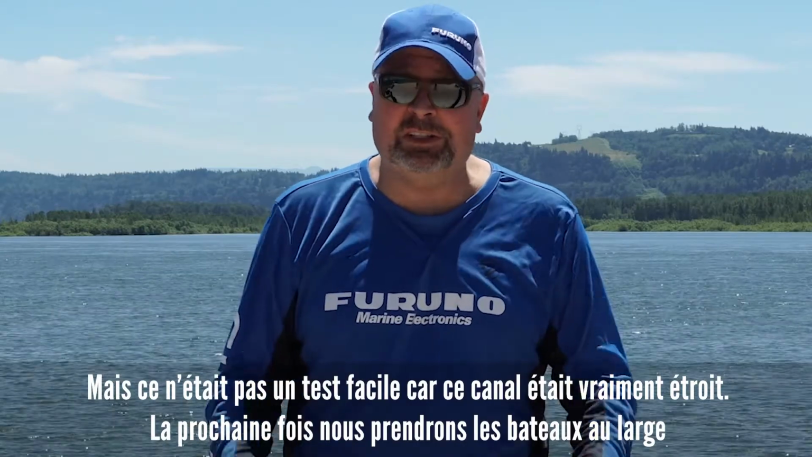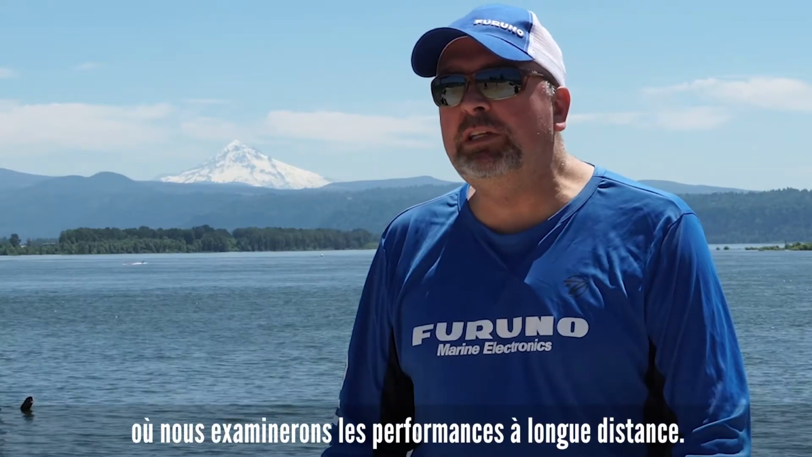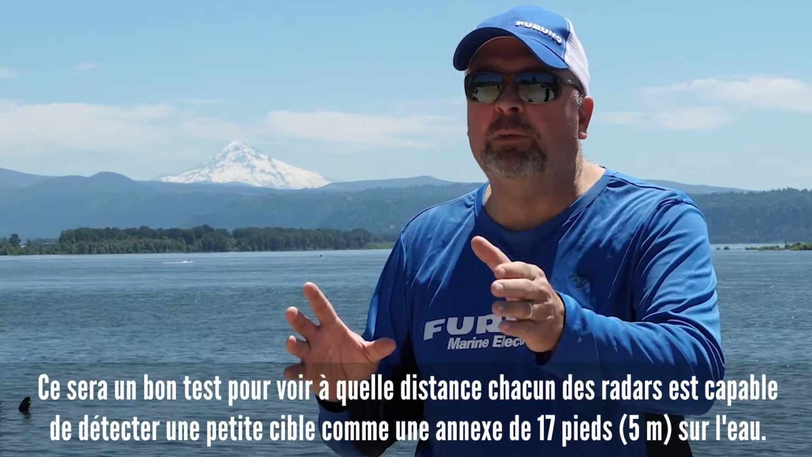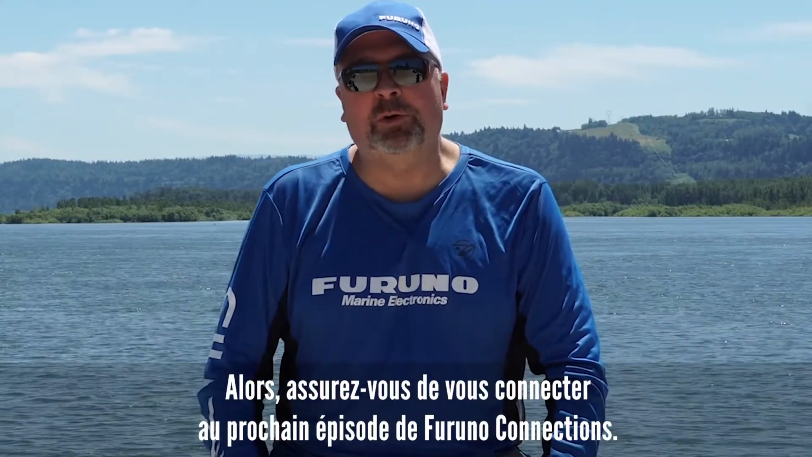But that wasn't an easy test because that channel really was narrow. Coming up next, we take the boats offshore where we take a look at long-range performance. This is going to be a good test to see just how far each of the radars are able to detect a small target like a 17-foot skiff out on the water. So make sure you tune in to the next episode of Furuno Connections.